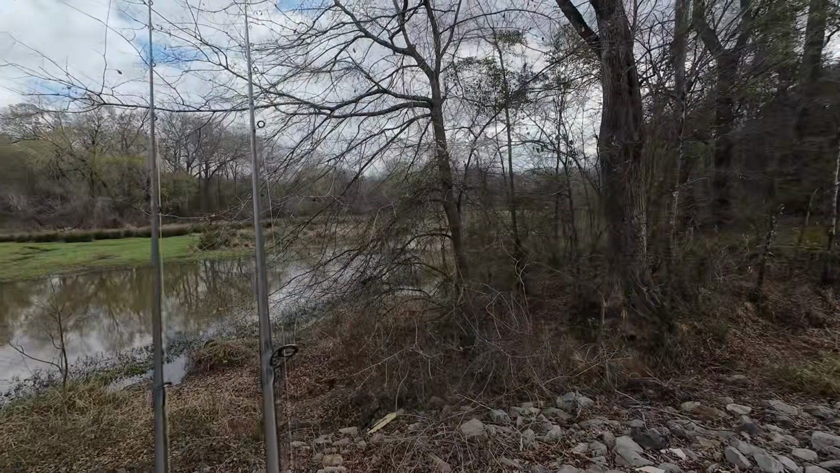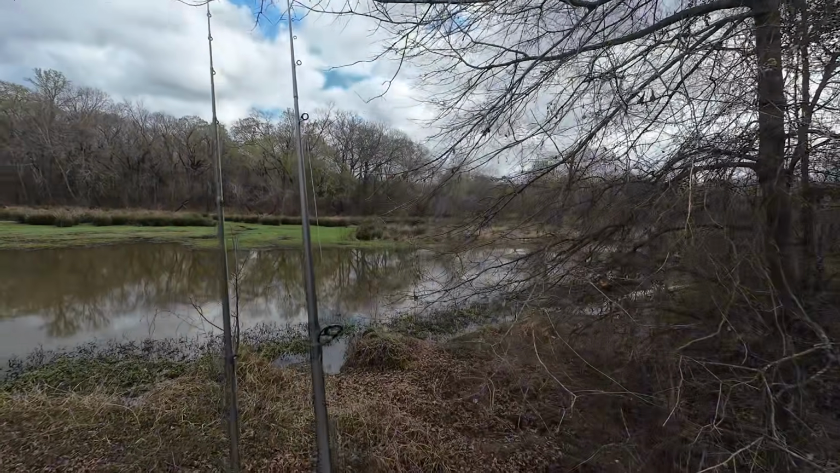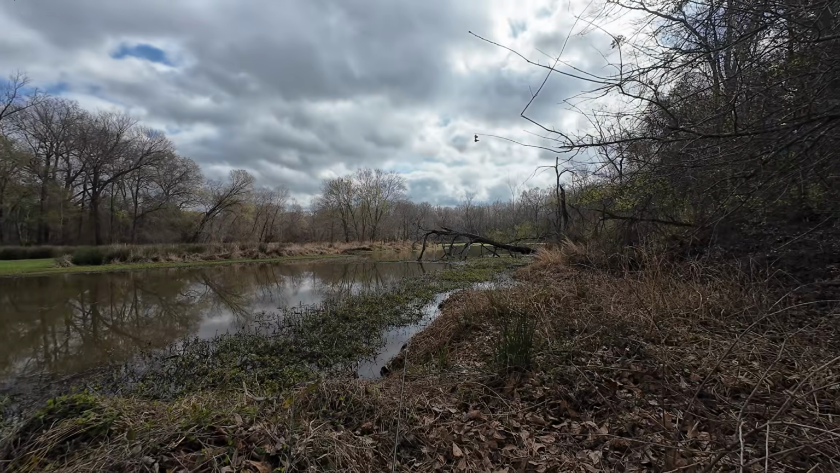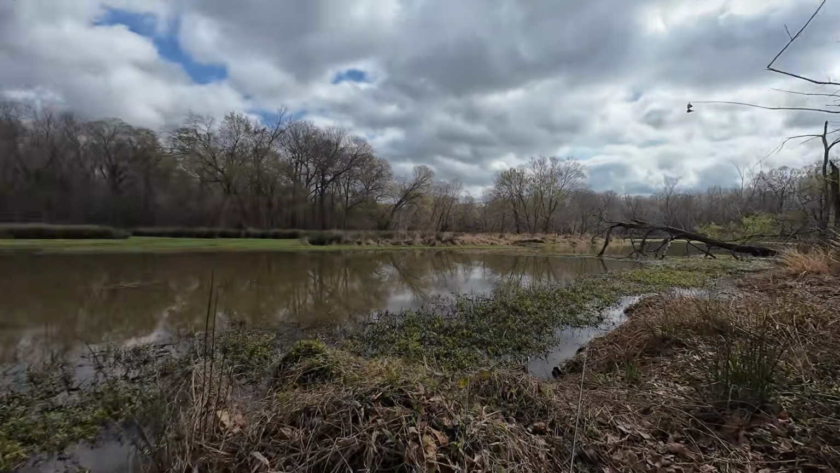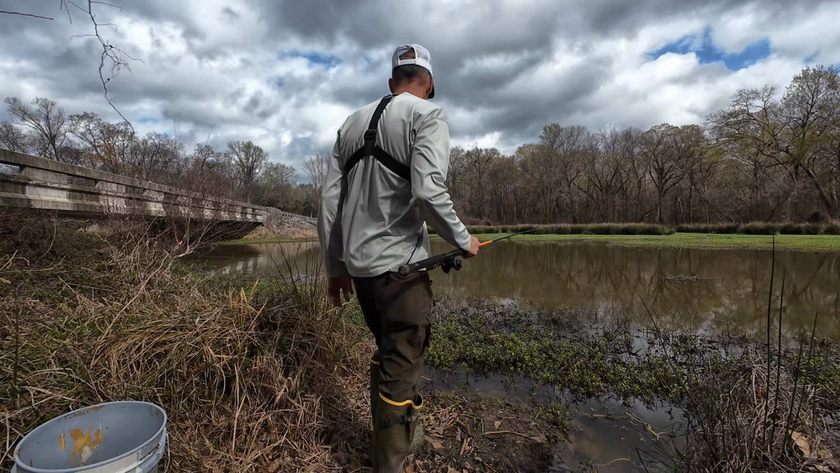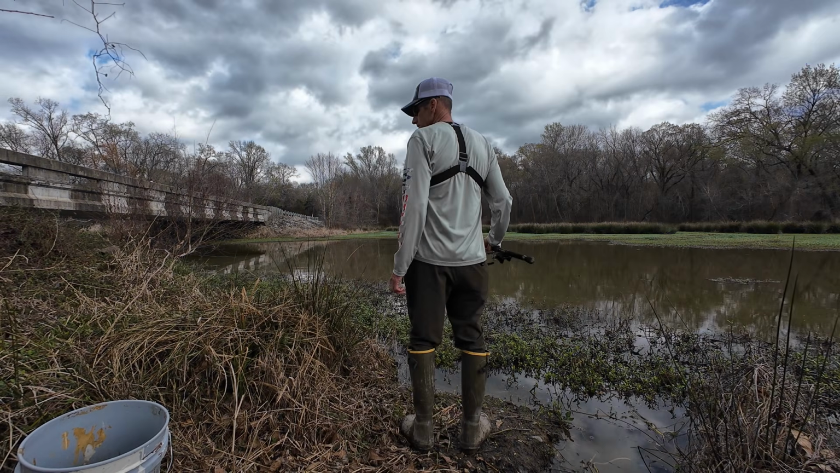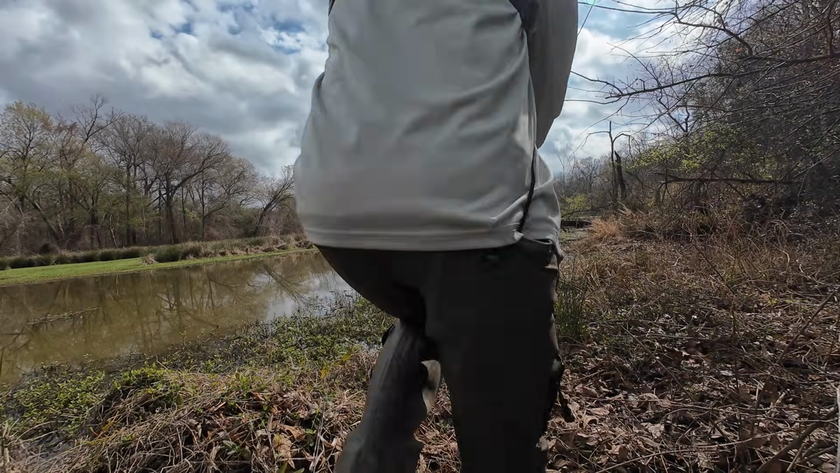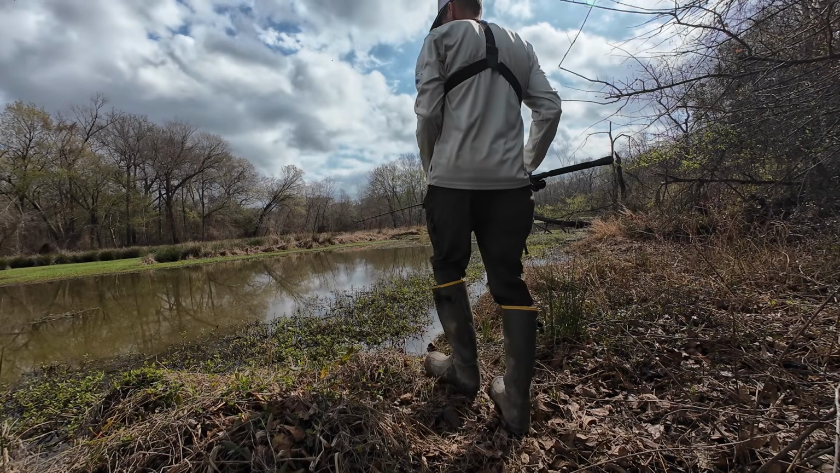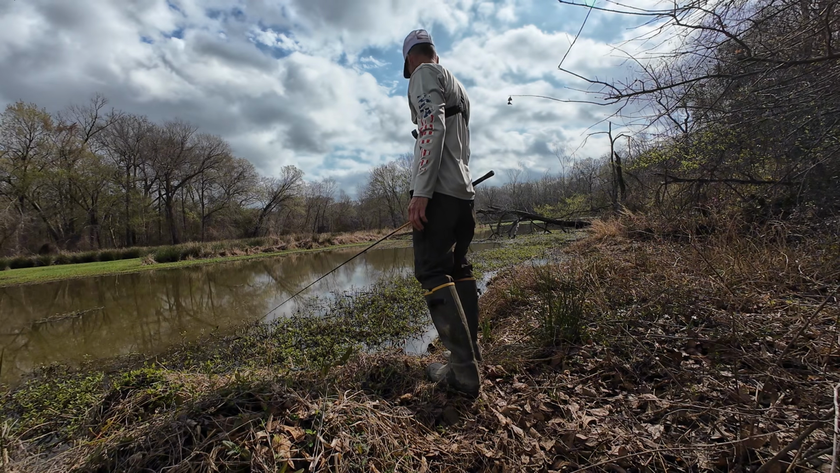All right, snakes, we're coming. Sure looks fishy in here. Okay, Mr. Jig, get one. Just ain't doing much good on this thing. Well, learned a valuable lesson. Don't go fishing in this place after thunderstorms roll through.